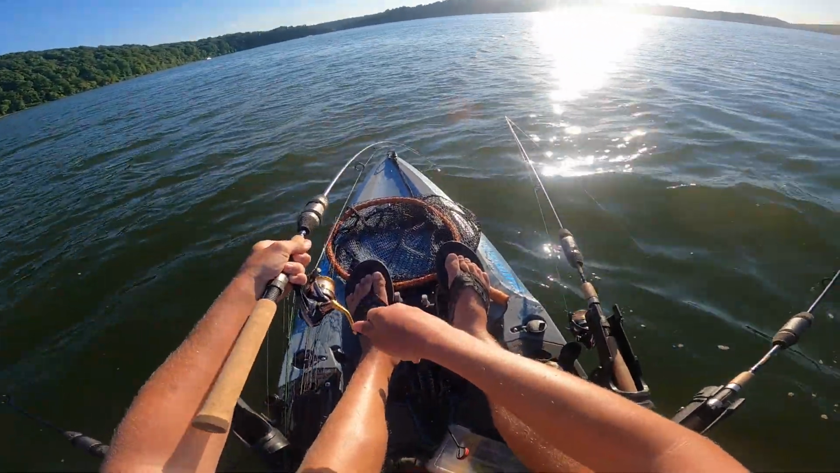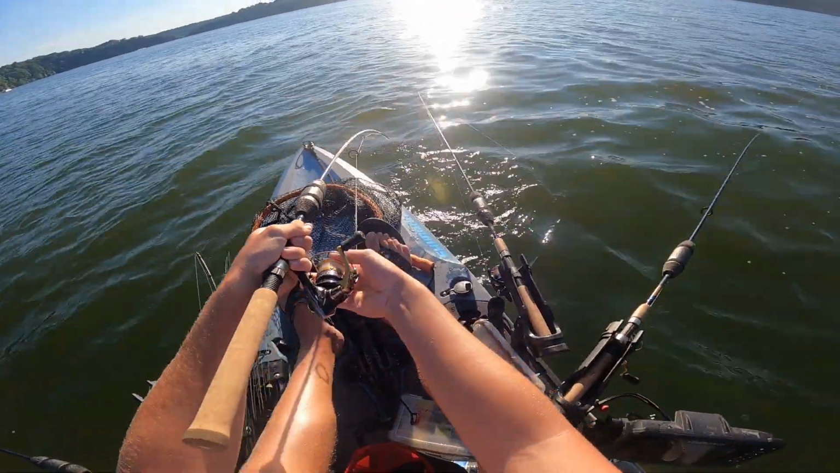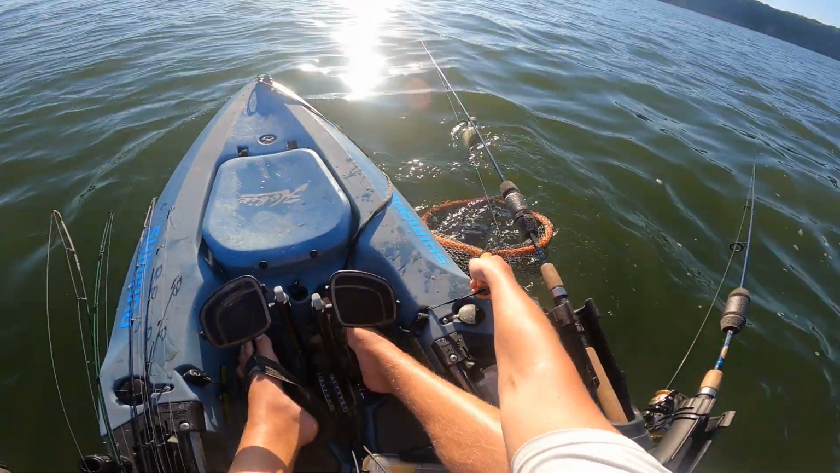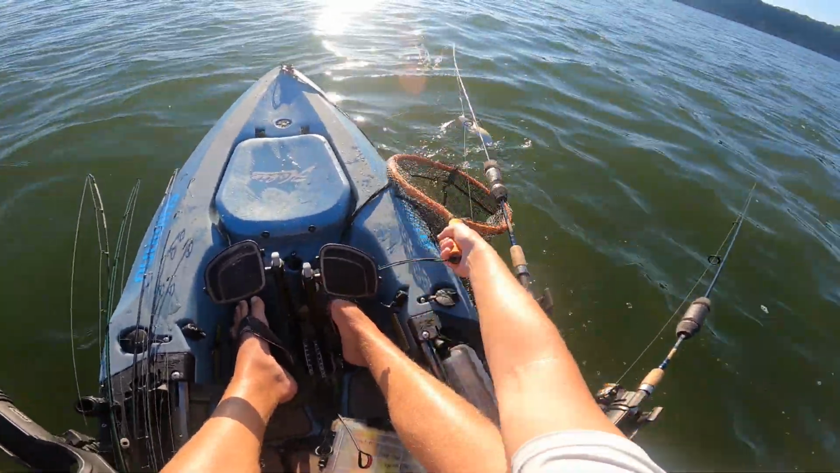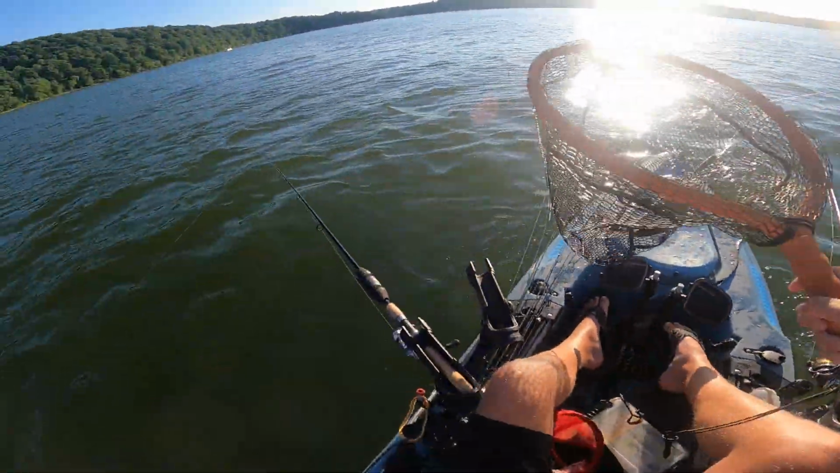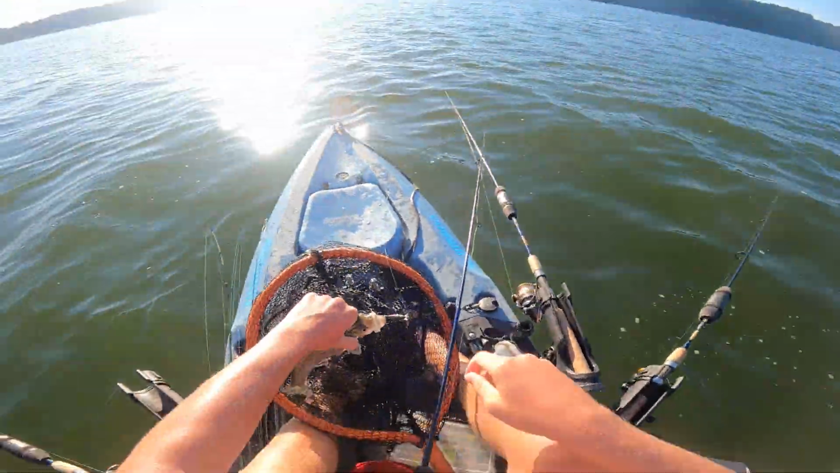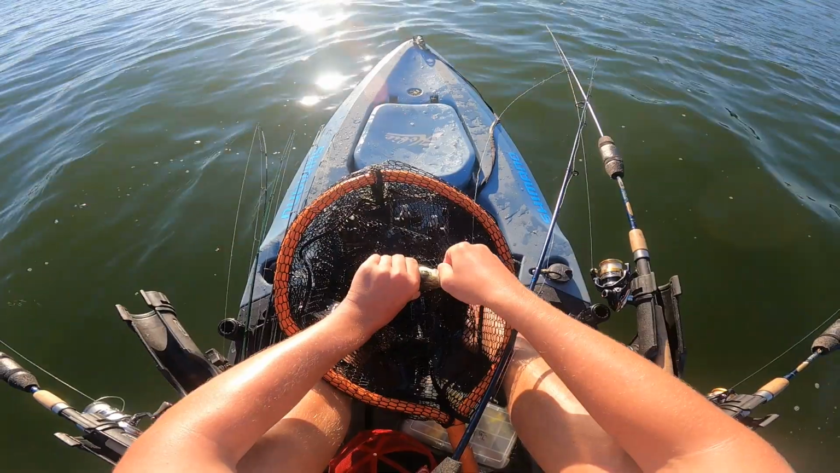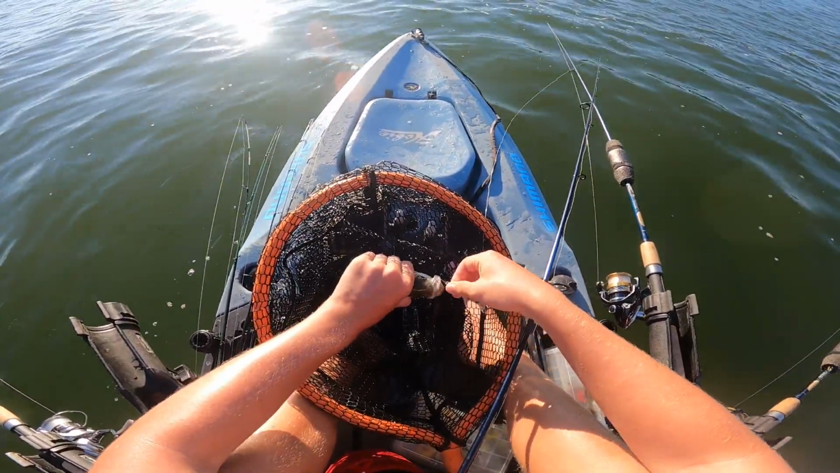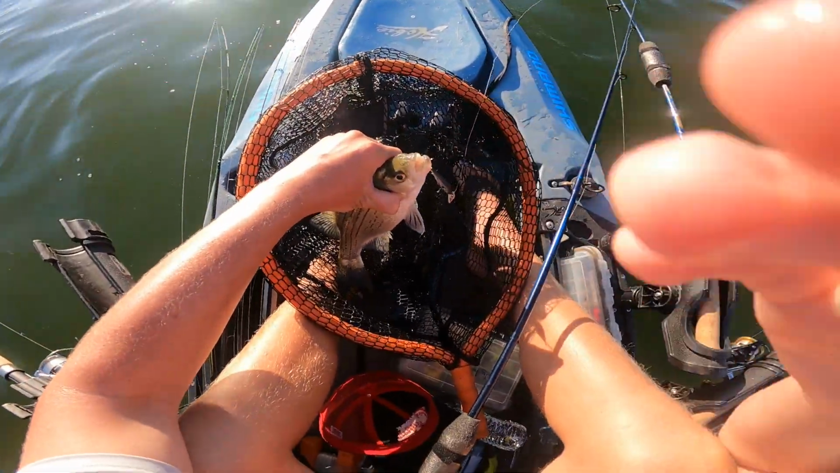Alright, we got a decent something on crankbait. I feel like it's catfish, but I don't know. Oh, that's a white bass. No way. No way. I have never caught a Green River white bass. That is crazy. I've never caught a Green River white bass. That is awesome, man.